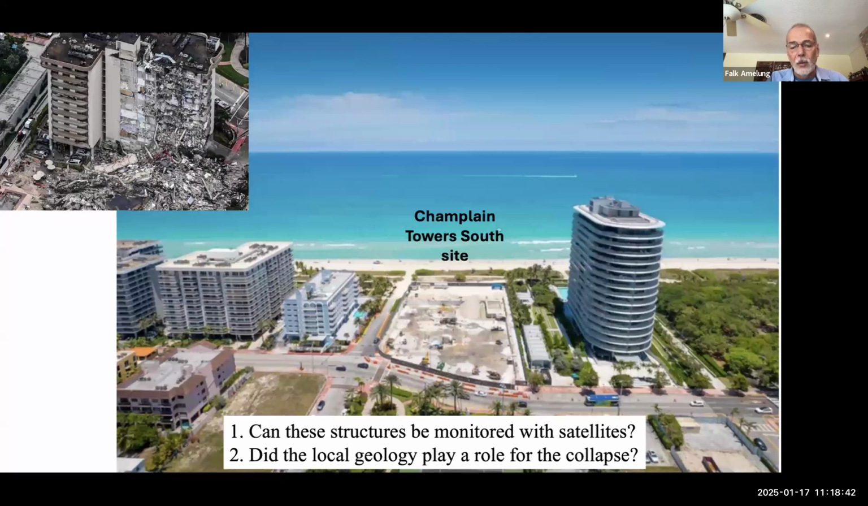What we wanted to do was investigate whether structures like the Champlain Tower South can be monitored with satellites. Can we see some precursory displacements that could give a warning? And what is the role of the local geology? Could the local geology have played a role in the collapse?